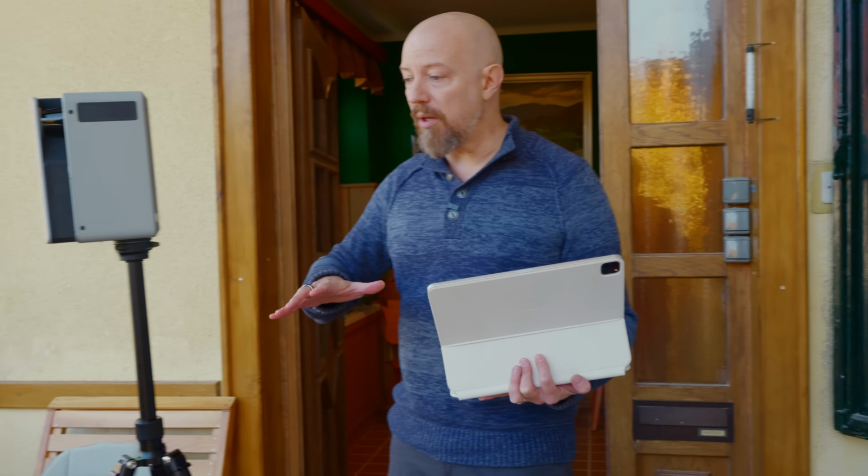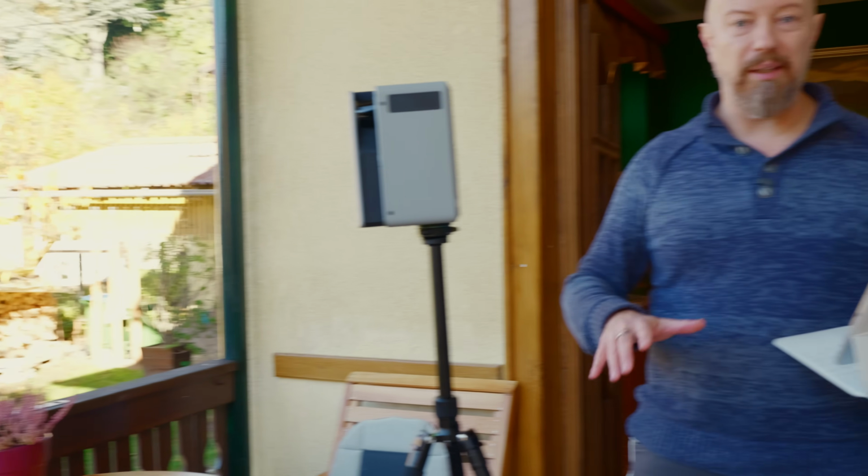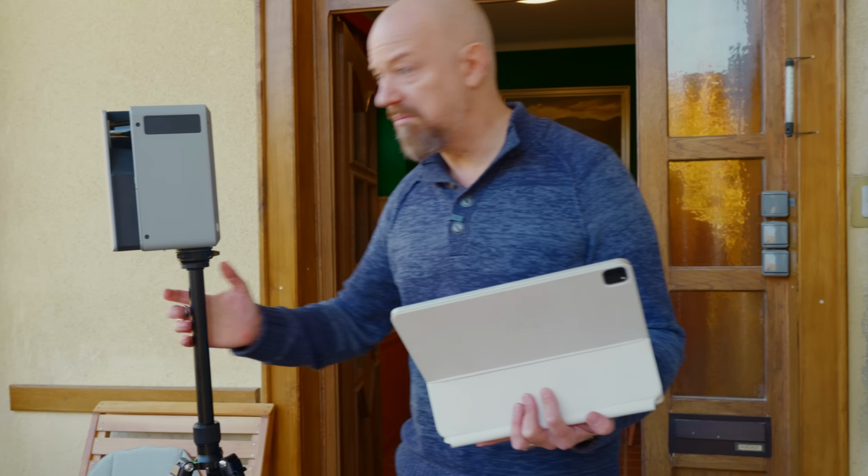And you can see from here that we do have multiple levels, so I'm on a raised patio, so I'm going to have to deal with all of that later as well, but we'll come to that. So for now, just reposition this right here and start the scan.